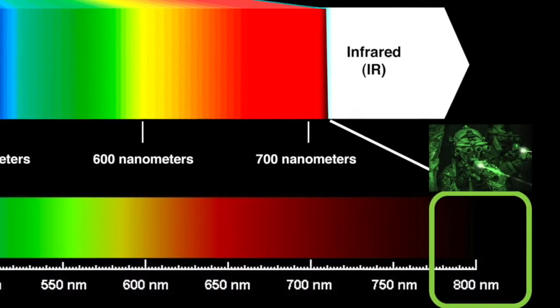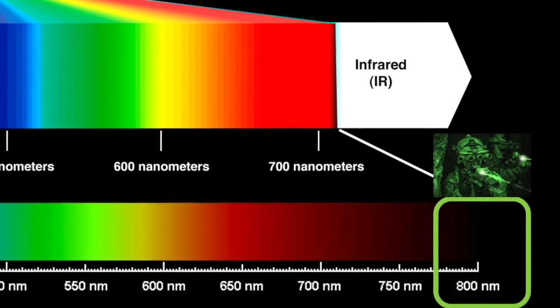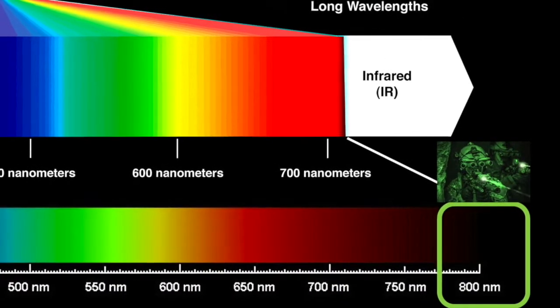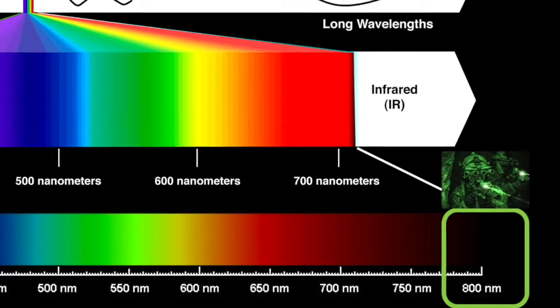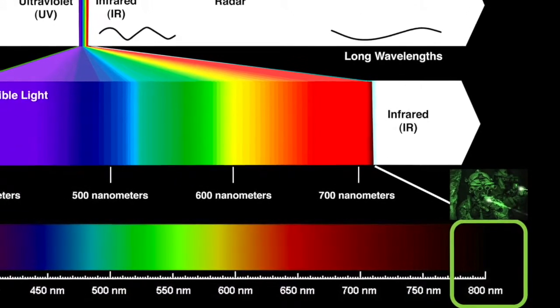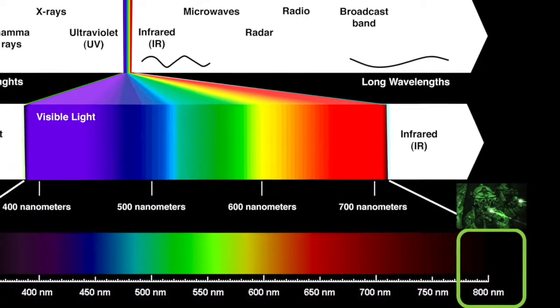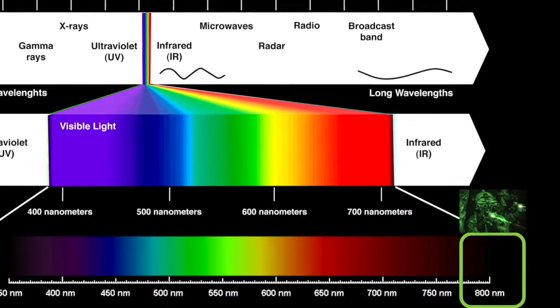If we take a bit of a refresher from physics, as far as the electromagnetic spectrum, the infrared is in the 800 nanometers range, and we are basically at the end of the red light spectrum. And you can also use filters.